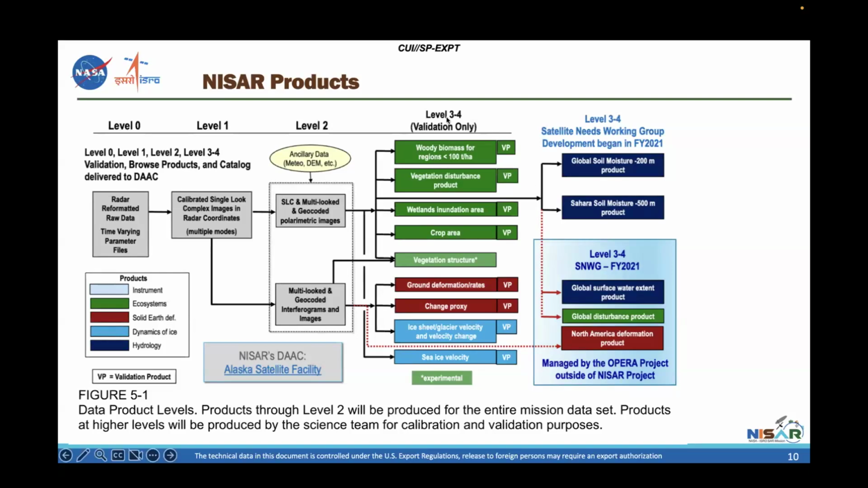An interesting thing to keep in mind is that there are going to be a pretty large set of level 3 and 4 products. So things that are post-processed after the interferogram level and GCOV level.